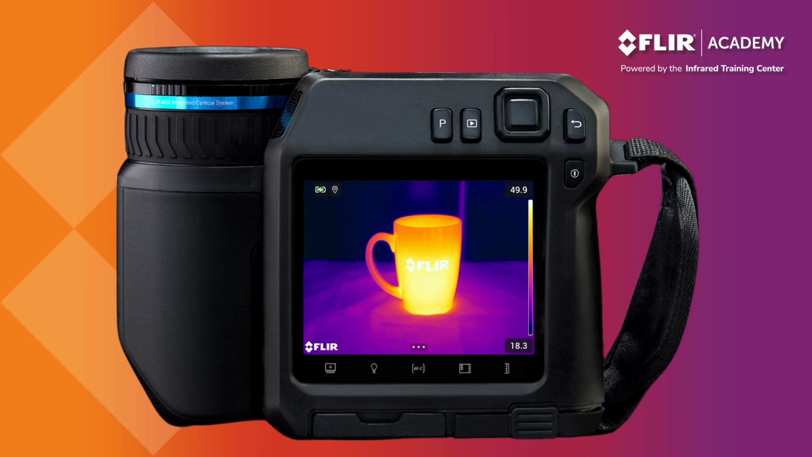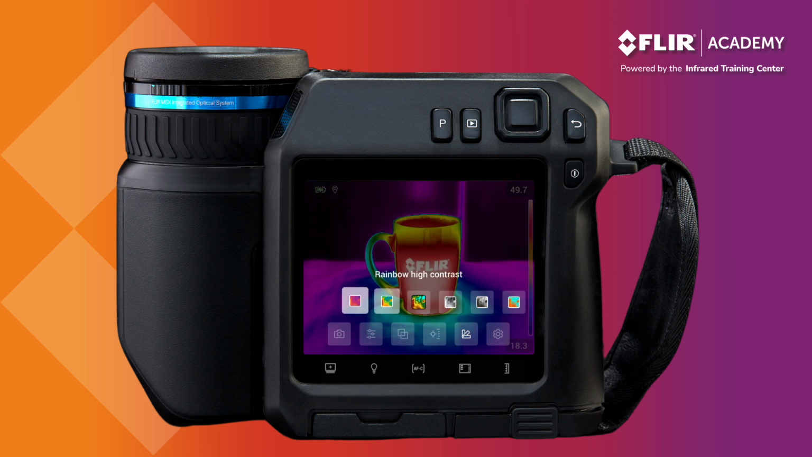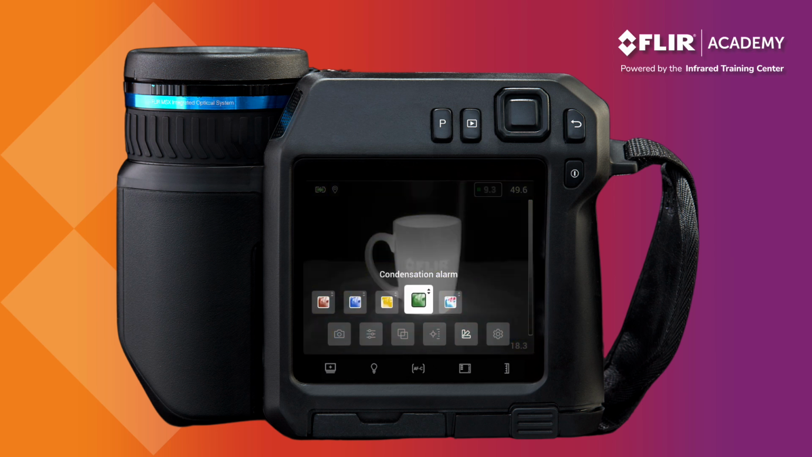Isotherms, or color alarms, are also available on the T-Series thermal imager. This feature highlights a region of apparent temperatures in the thermal image, emphasizing certain areas to help with analysis. To access isotherms, open the color palette menu and navigate to the right where you'll see the following color alarms available, including an above alarm, below, interval, condensation, and insulation.